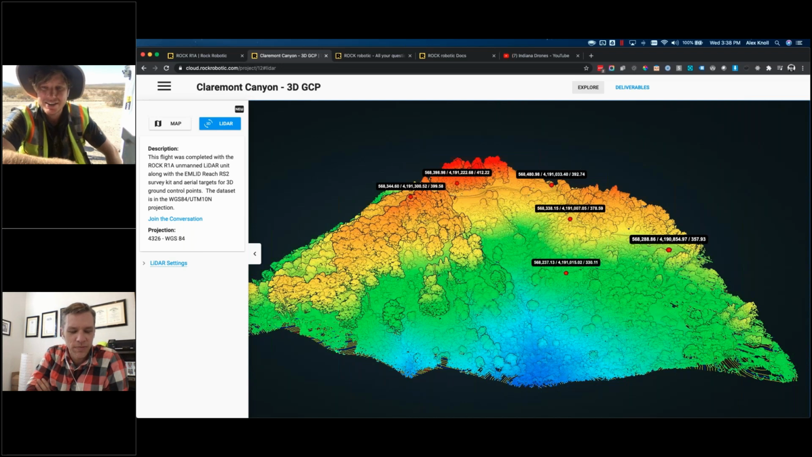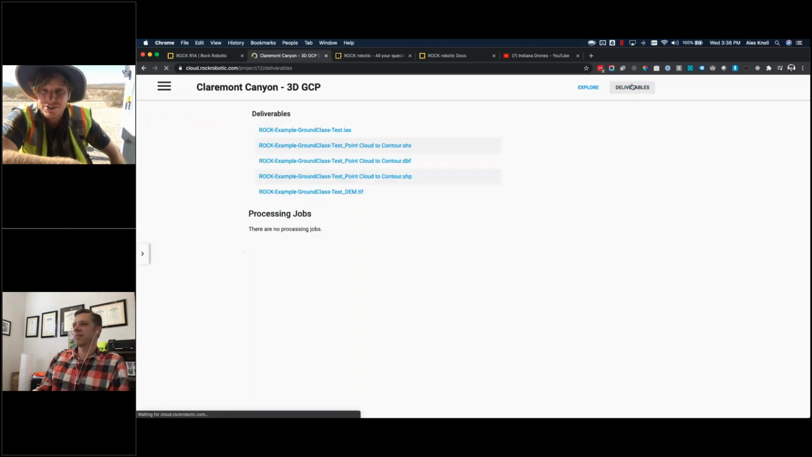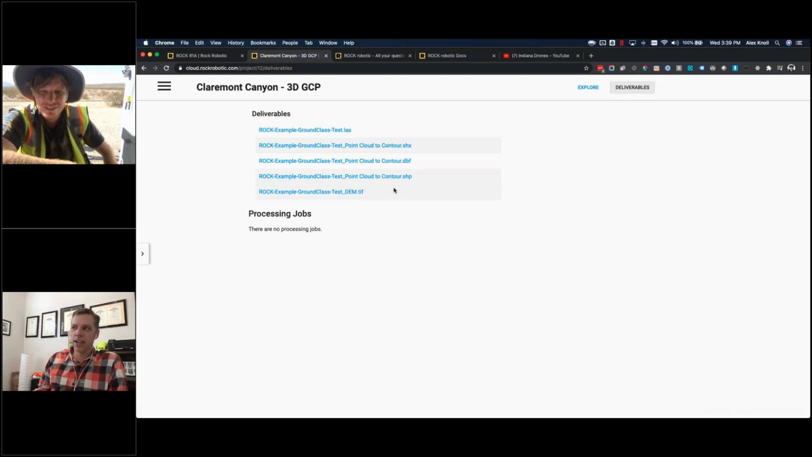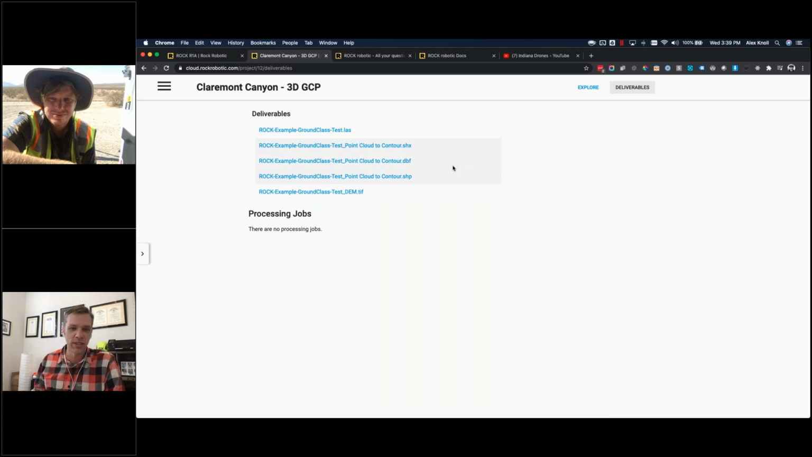And Alex, you can actually click on that screen. There's a tab called deliverables. In that deliverables tab, you'll see the LAS, and for this use case, we had contours and a digital elevation model as well. So it's all available there, and anytime you can just grab that and do any processing you want. So if you don't want to get the ground classified data and contours from the cloud, then like Harrison said, once that LAS is created, you can just download it and put it into LiDAR 360 or any of the other point cloud software.